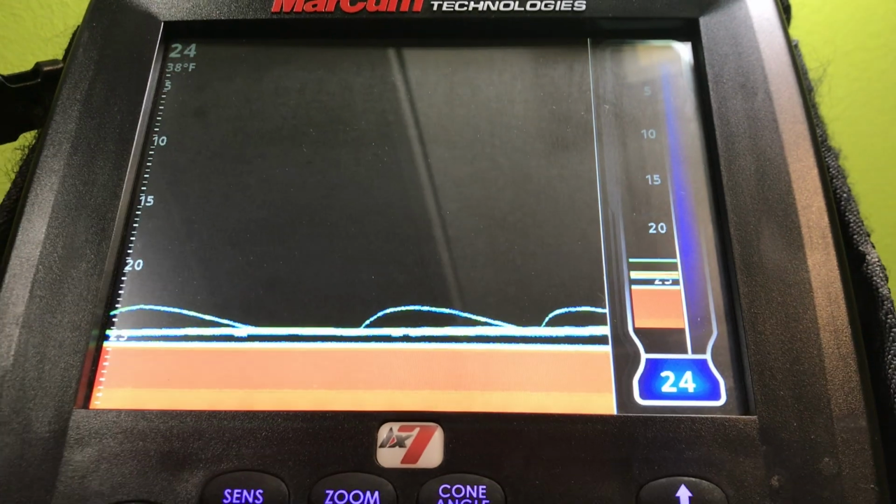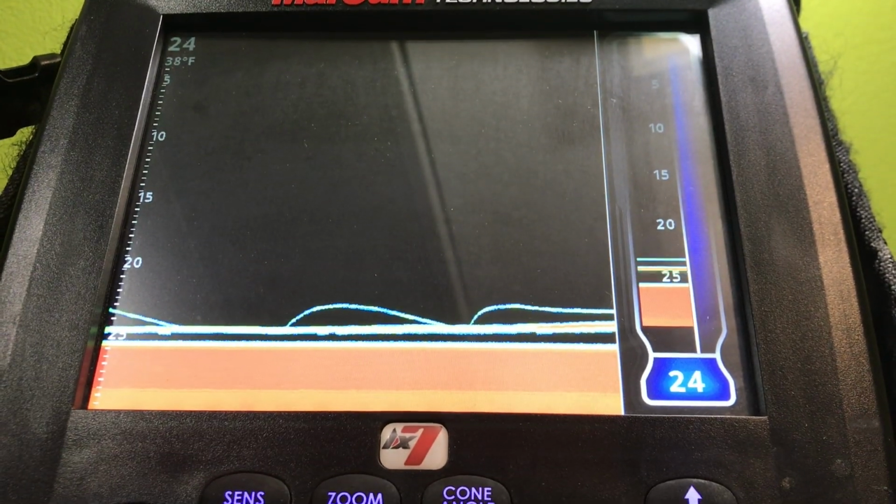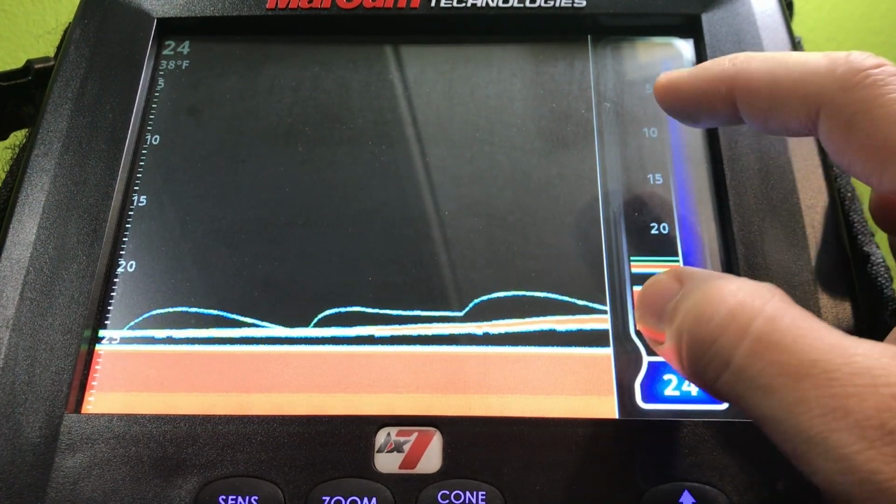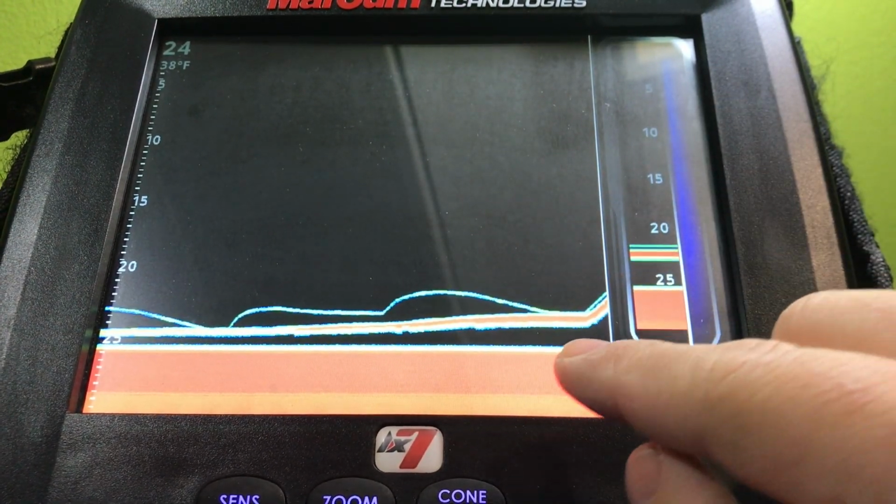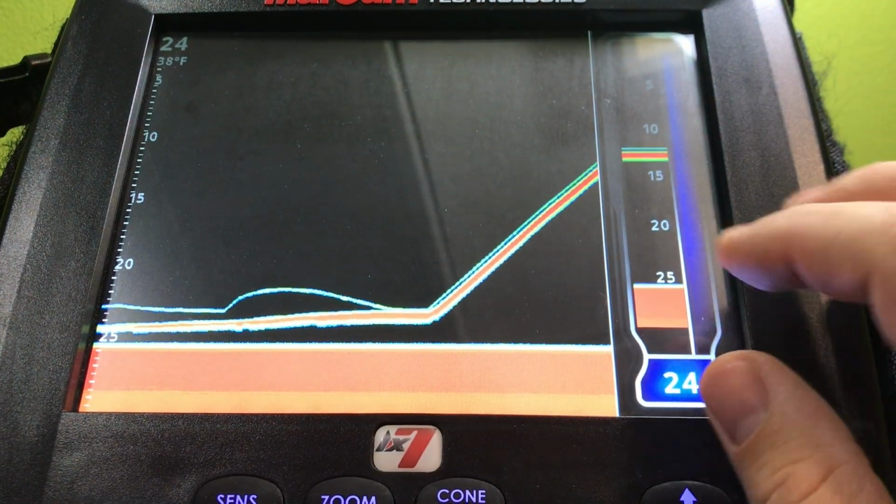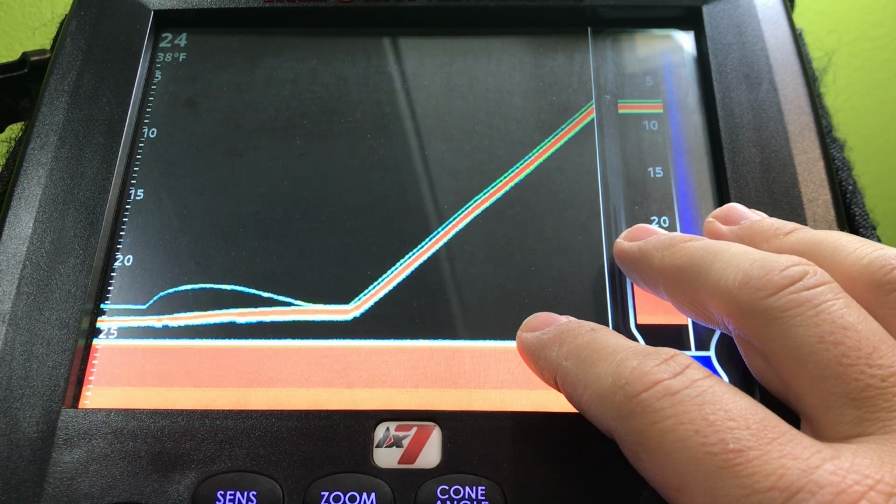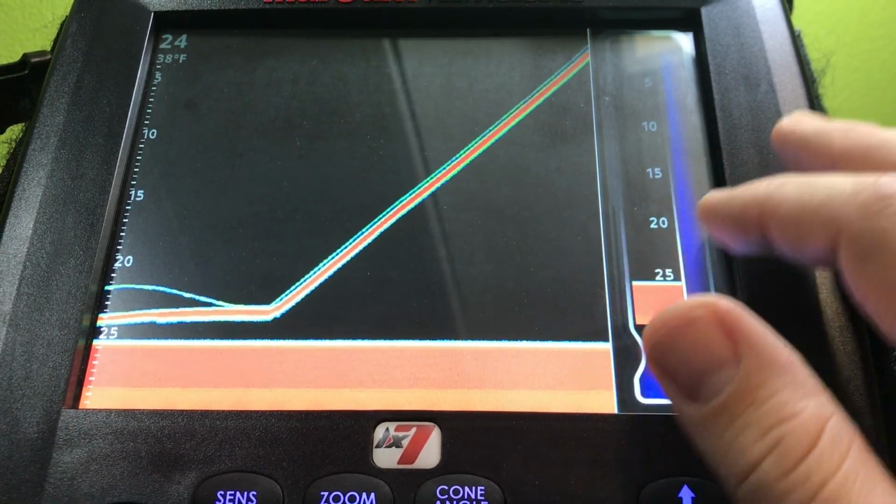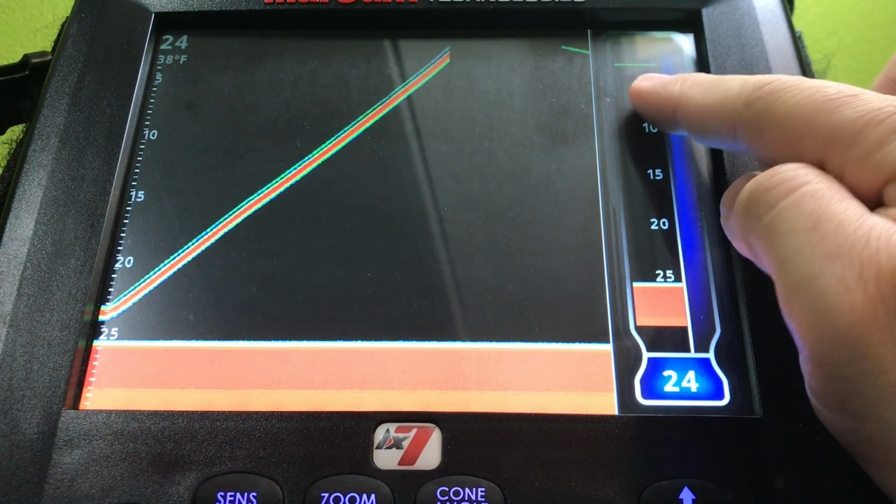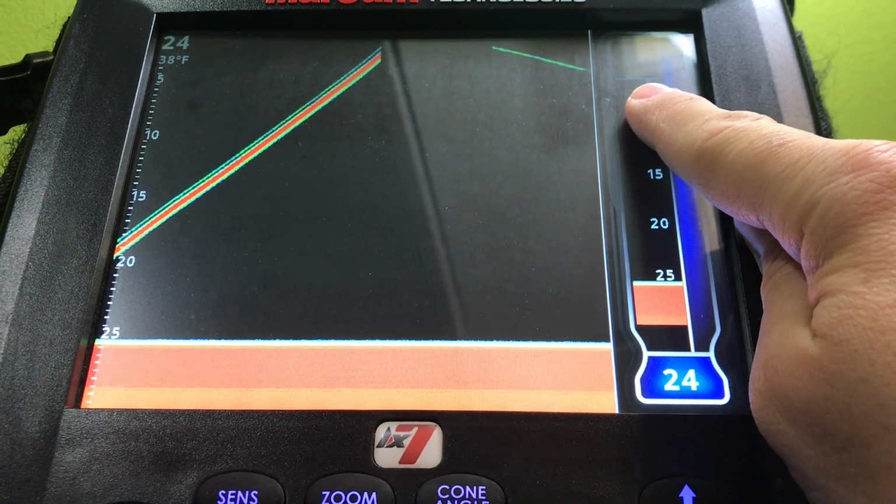Okay, so this is one of the ones that I know a lot of people use. This is a full water column. You can turn this on zoom too, where this is just the bottom. This is the full water column here. So this is one that I know a lot of people use for crappie fishing, and I've had success with it, because you'll mark fish in here, and this is your active, as soon as a fish is on top of you here.